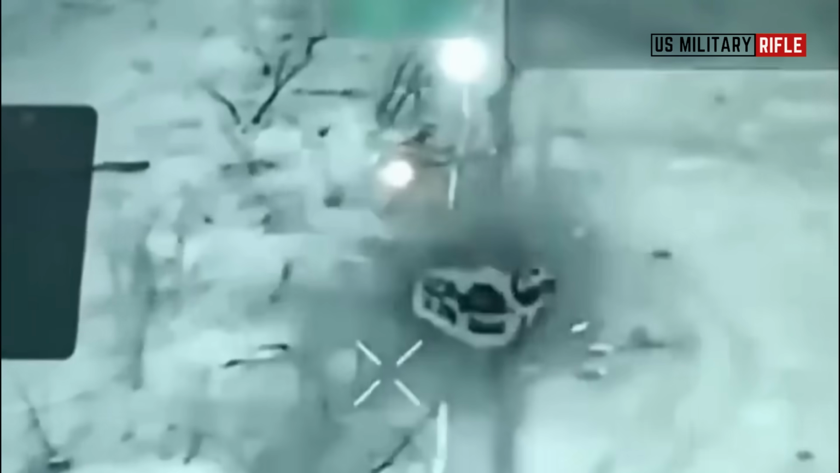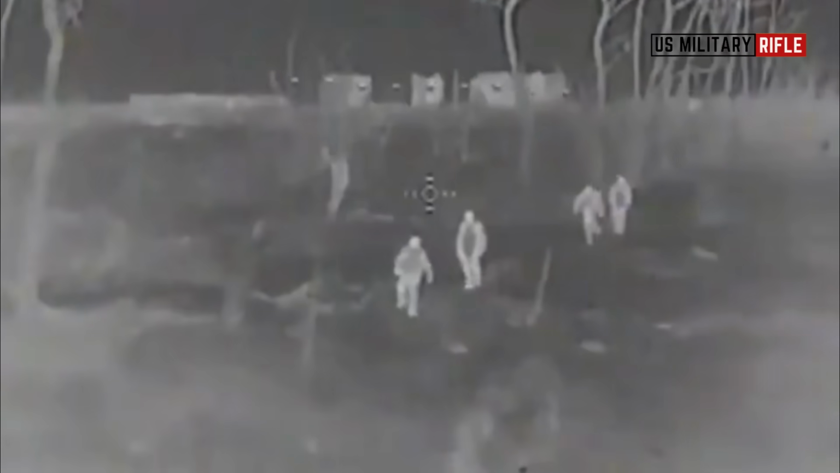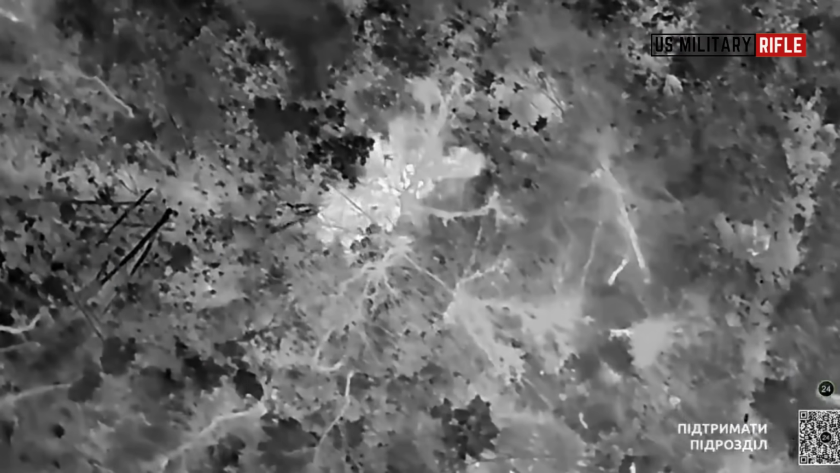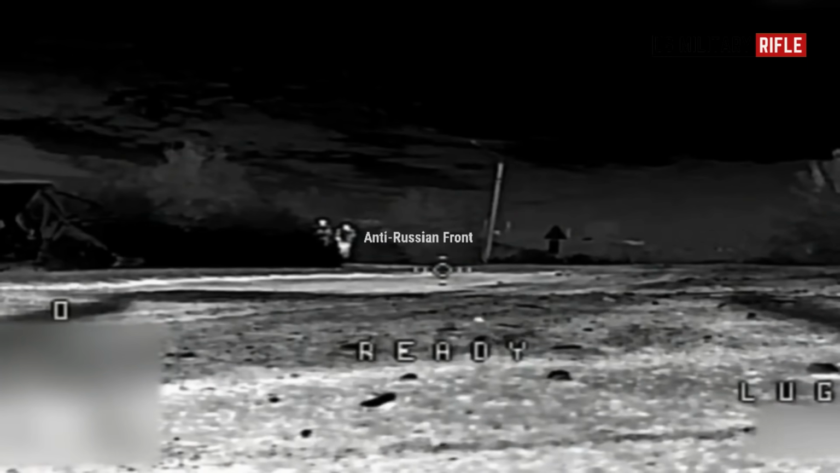Russian troops march in groups, hoping the darkness will provide protection, unaware that each step they take is actually leading to death. From low altitude, the Hornets dive, maneuver sharply, and strike their targets with ruthless precision. Brief bursts lighting up the night, then silence engulfs the terrain again. On the ground, enemy bodies lie one by one, scattered across the open field.